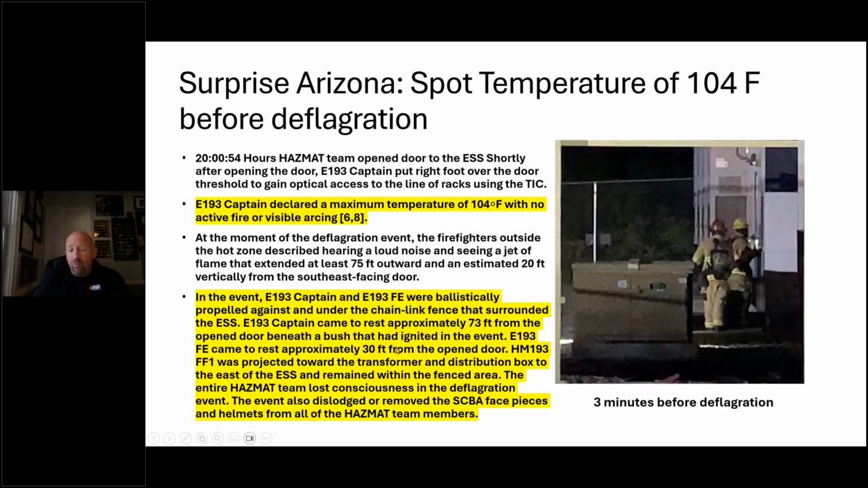The firefighter came to rest approximately 30 feet from the door. The other firefighter was projected toward a transformer distribution box and remained within the fenced area. The entire hazmat team lost consciousness in the deflagration event, and the event also dislodged or removed their SCBA face pieces and helmets from all hazmat team members.